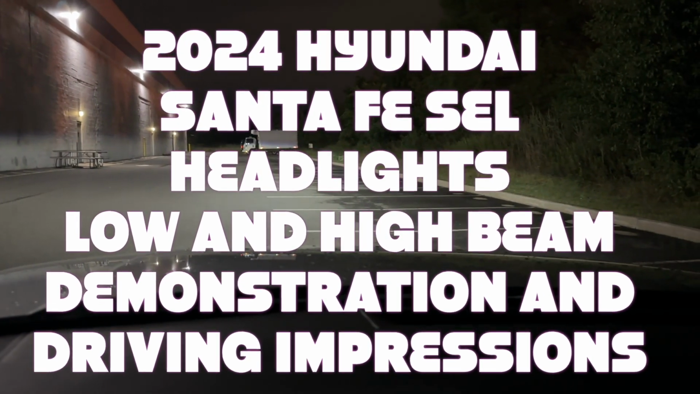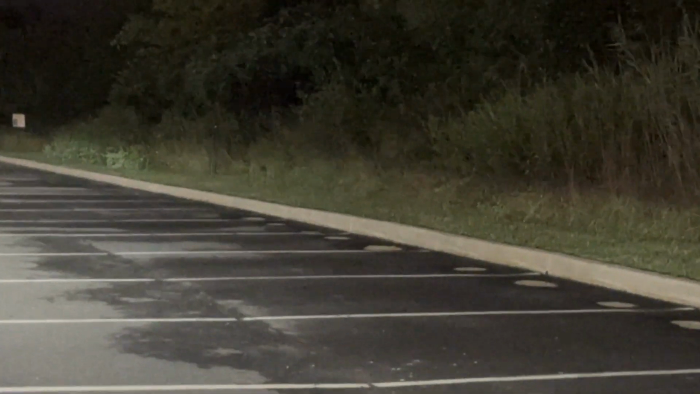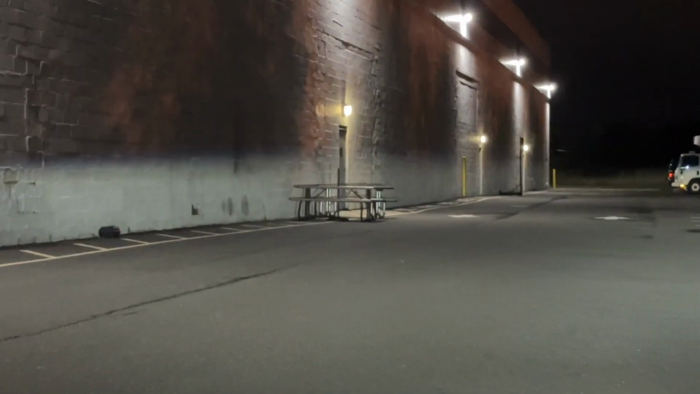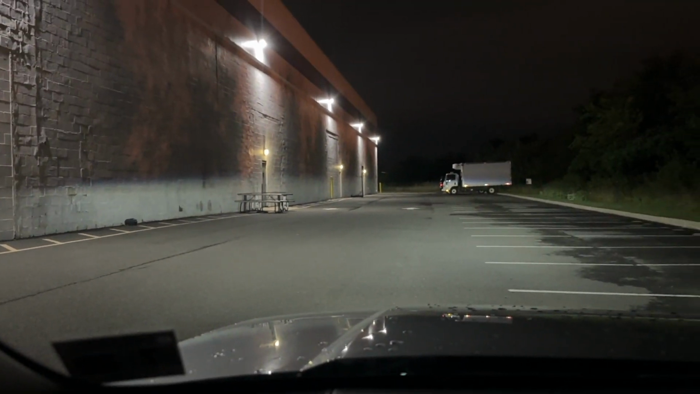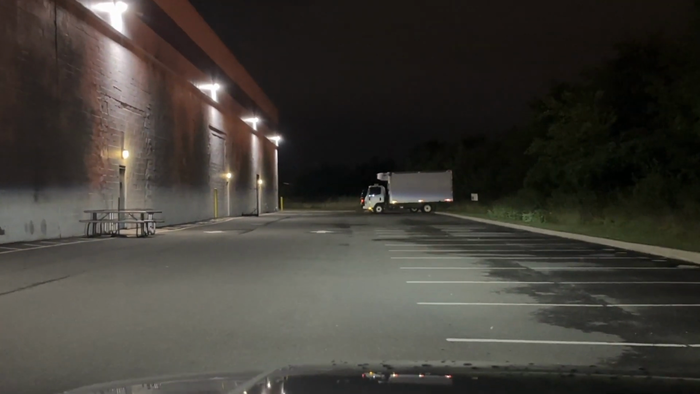This is how the high beam and low beam look. As you can see on the sides, this is a low beam. You have pretty good visibility on the sides. As you can see the line, even though there are already lights there, you can still see pretty far away. I would say 200 feet.